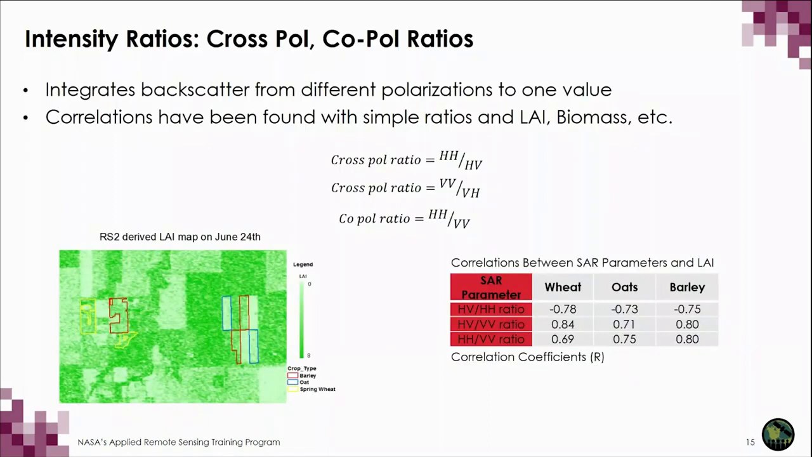An additional type of intensity-derived parameter are intensity ratios. These can be simple ratios that integrate the backscatter intensity from the different polarizations into one simple value. To calculate these values from fully polarimetric SAR data, you have the first cross-pol ratio of HH over HV, the second cross-pol ratio of VV over VH, and the co-pol ratio of HH over VV.